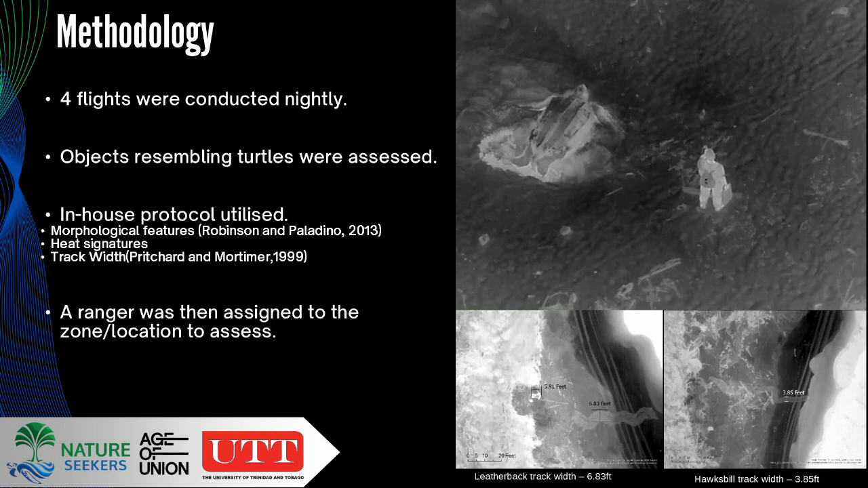So, first of all, we would look for the morphological features of whatever object we saw. We can't see the turtle yet because we don't know. So we try to figure out, okay, do I see a head? Do I see a flipper? Do I see a carapace? And once we think maybe that's a turtle, we then look to see, are there any tracks around that specific object that could suggest it moved from the ocean to above the high tide line. And that would give us an idea, all right, maybe it's a turtle because I'm seeing some tracks.